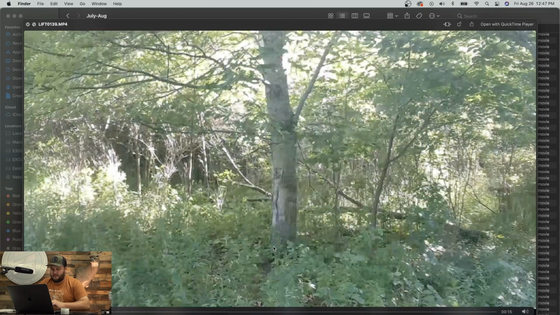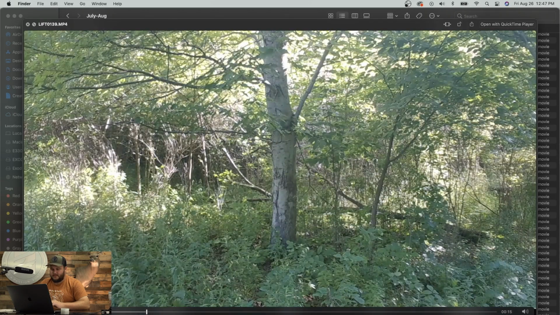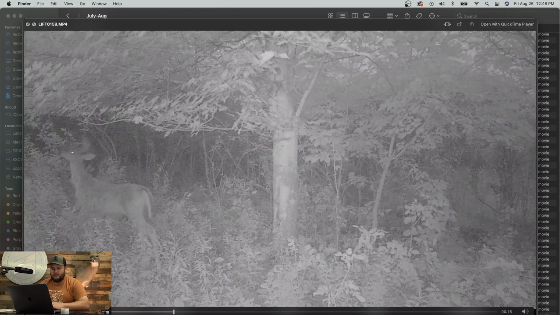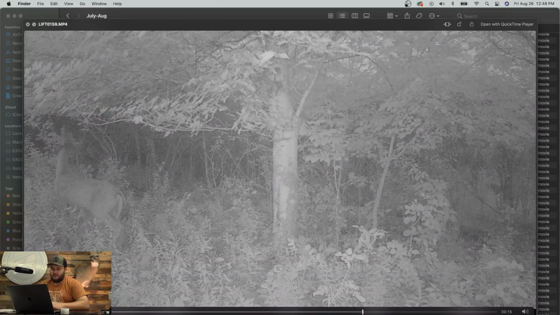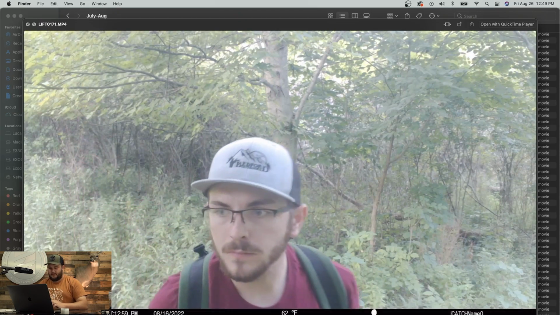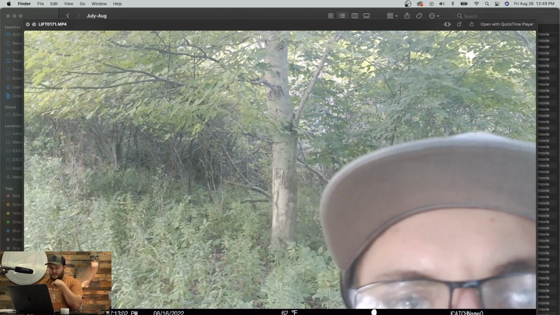Mr. Wile E. Coyote. Chasing something. You can see the weeds move. And then here he comes bounding by. We gotta angle this camera down just a little bit more, which I did when I went and pulled this card. And there's Jase on the 16th.